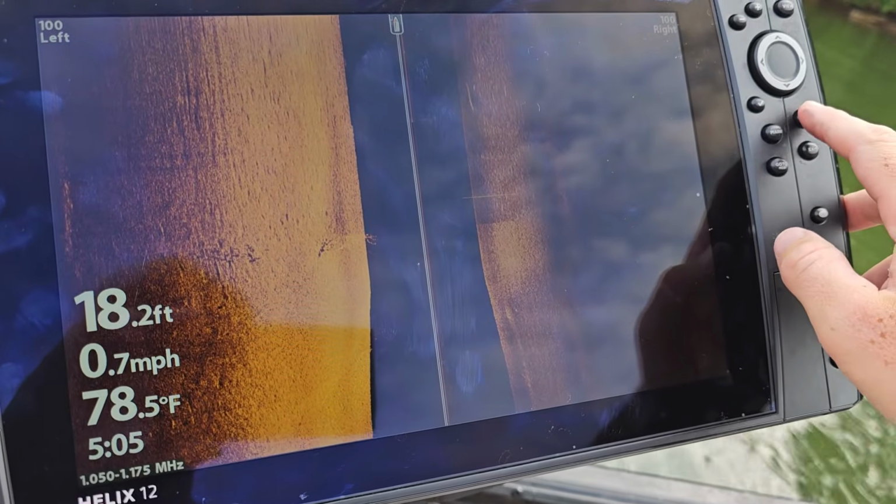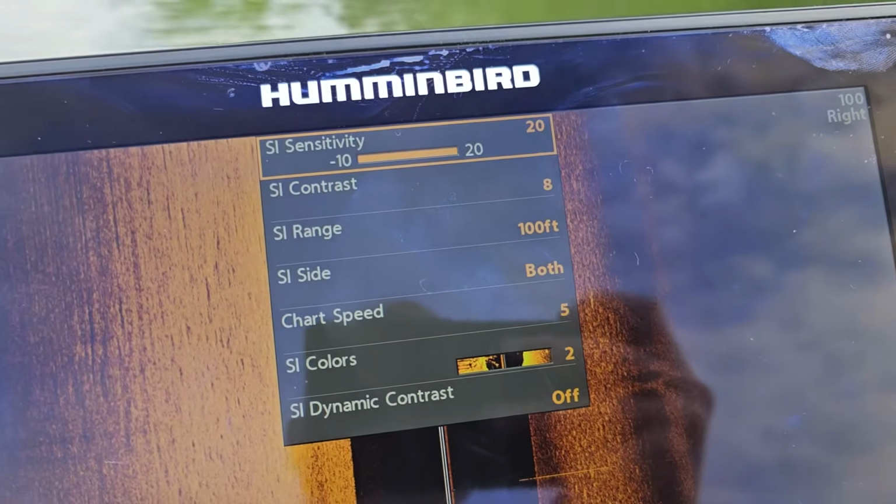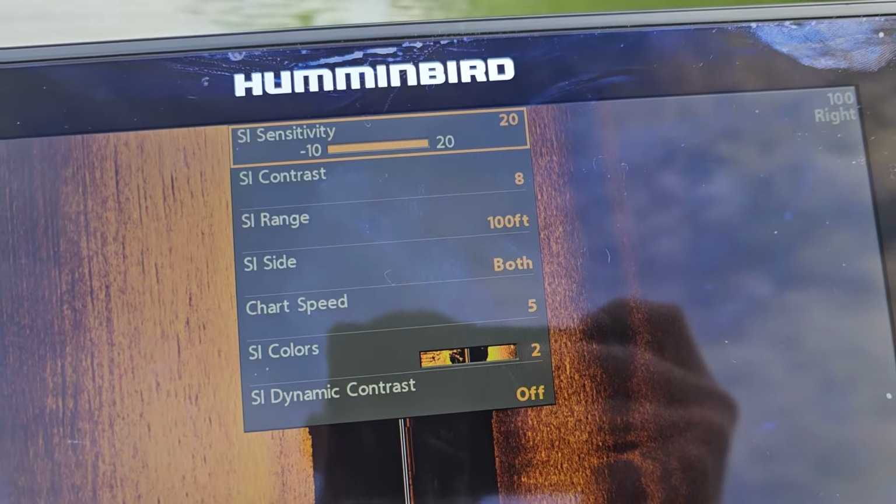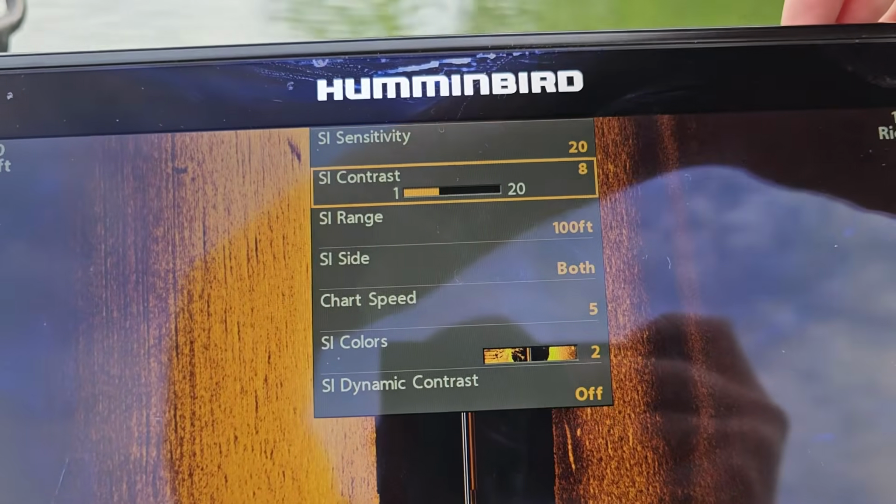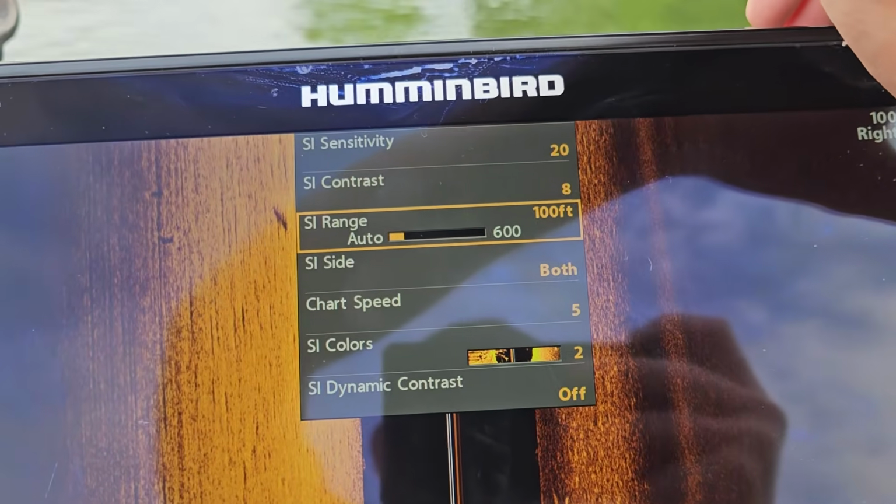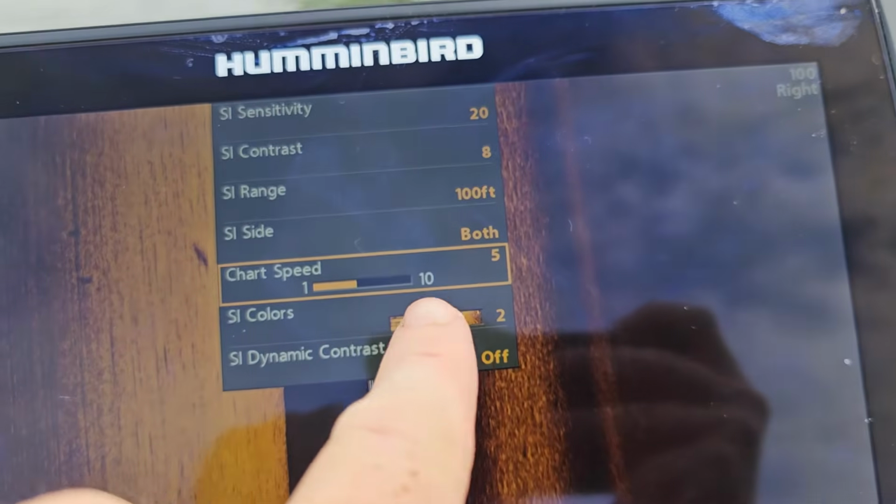my settings on. And to do that, we hit menu, and that's going to pop up this quick settings guide right here. When they come out of the box, they'll have the sensitivity turned on 10 and the contrast on 10, the SI range on 100 feet, and then the chart speed on 5. So 5 is really good. I like leaving it on that.